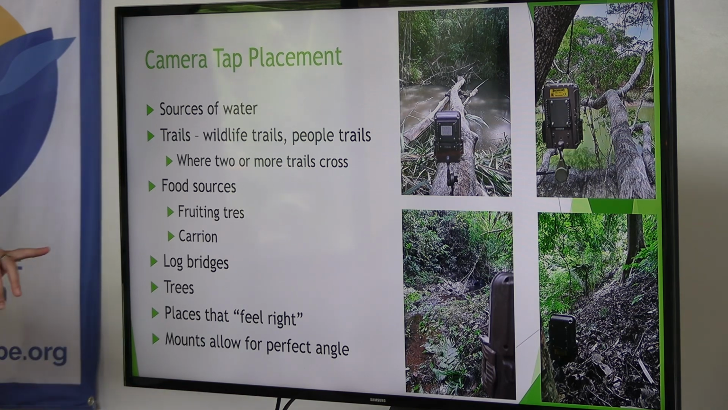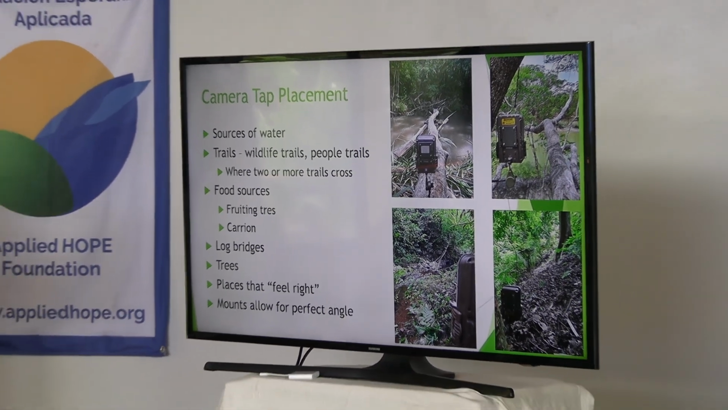Log bridges are always a good trick because it's a way to get across a body of water, and I put the camera right there so the animals have to walk right in front of it, and that always makes amazing videos.